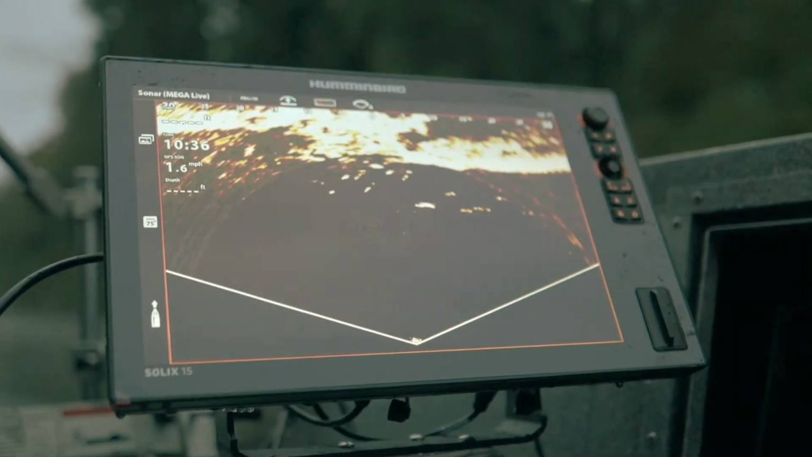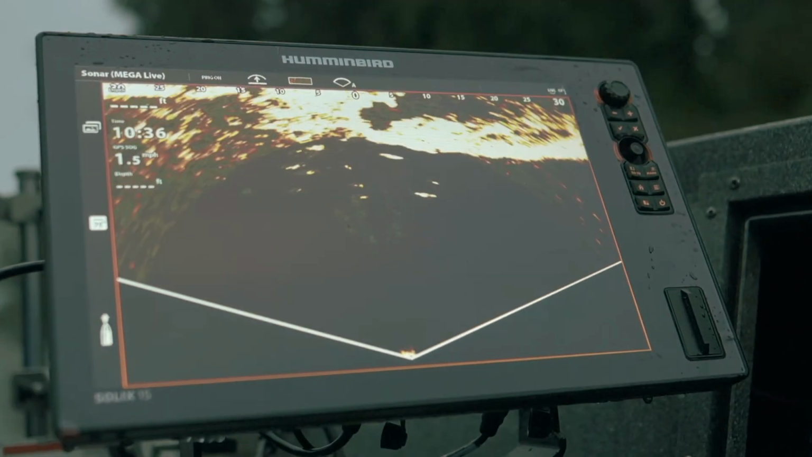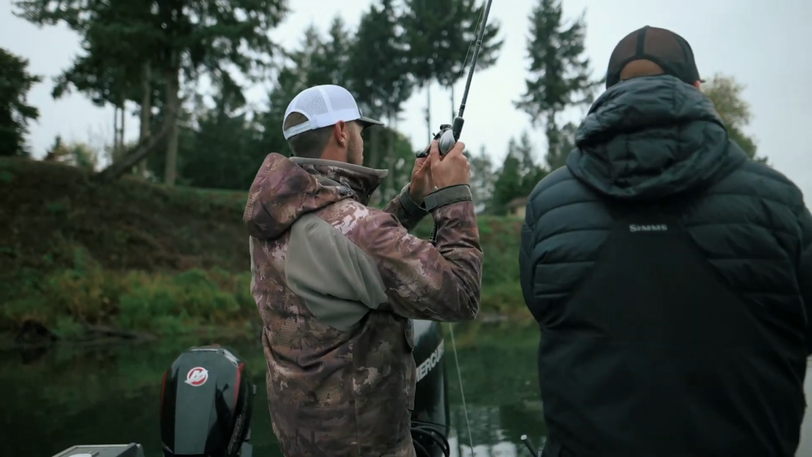Yeah, I'd say there's some salmon in there. Oh my God, they're all up here. We gotta fish this. Coho. Plug? Nope, twitching jig, rubber.